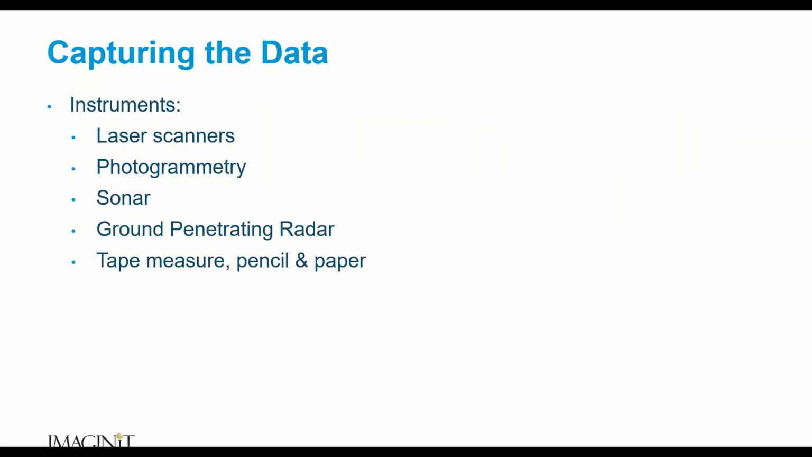All right, so capturing data. It's a very brief slide, and just, we have different hardware that's out there, and you could be using one or maybe a couple of these. And of course, some of those instruments are laser scanners, maybe photogrammetry, sonar, ground penetrating radar, tape measure, pencil, paper. So there are just a number of different things and different formats that we can get reality captured, right, or existing conditions.